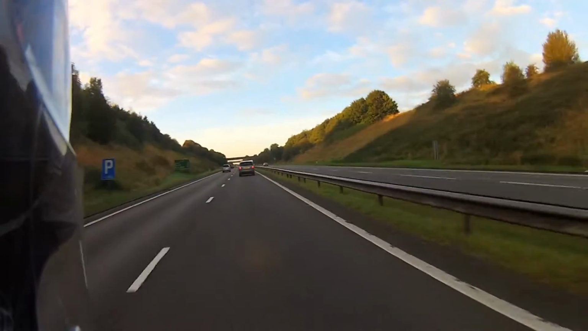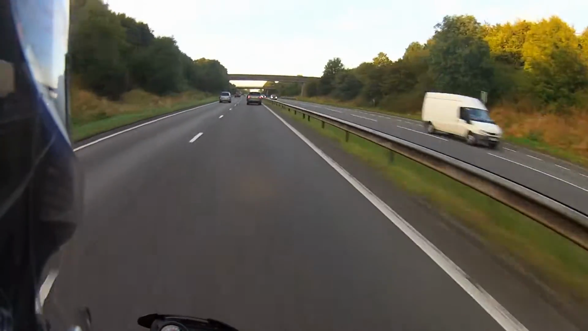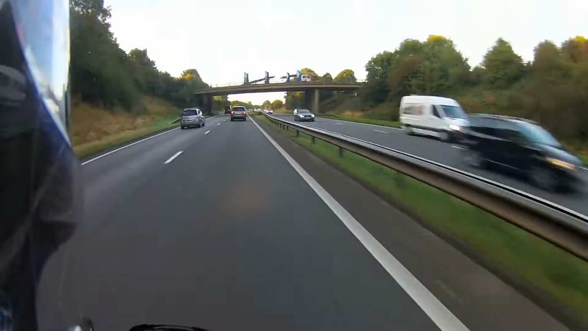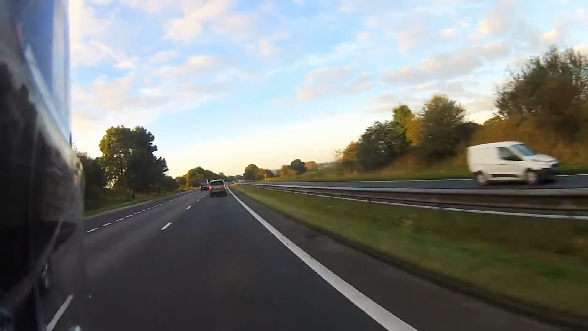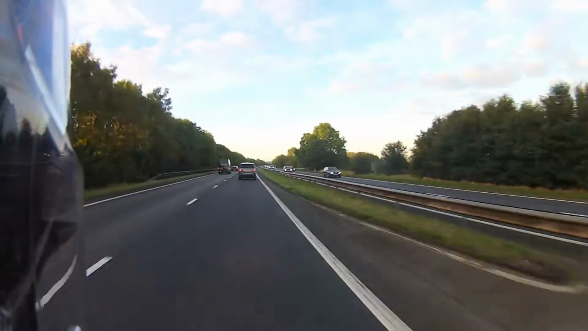But yeah, back onto the topic of the 600. As you can see, I'm at 8,000 revs, and I'm doing, technically it's not 96 or 98 miles an hour because of the sprocket change. So I don't really know exactly how much I'm doing, but I know it's under 100.